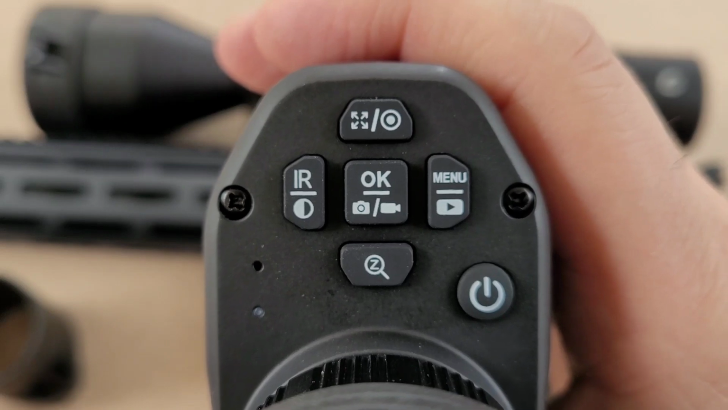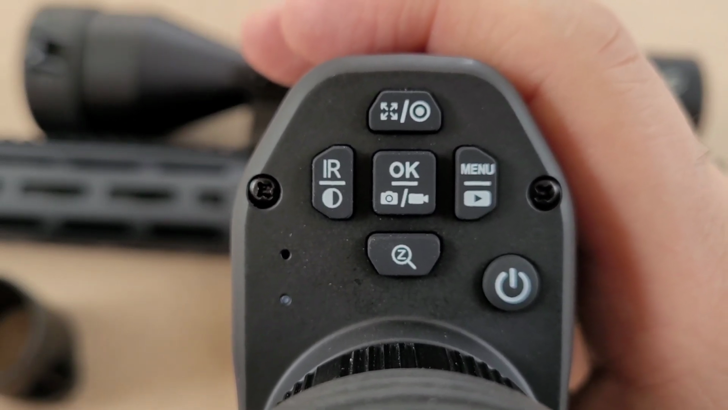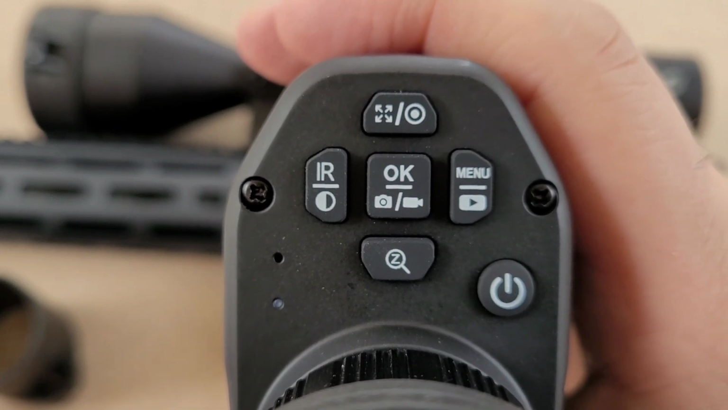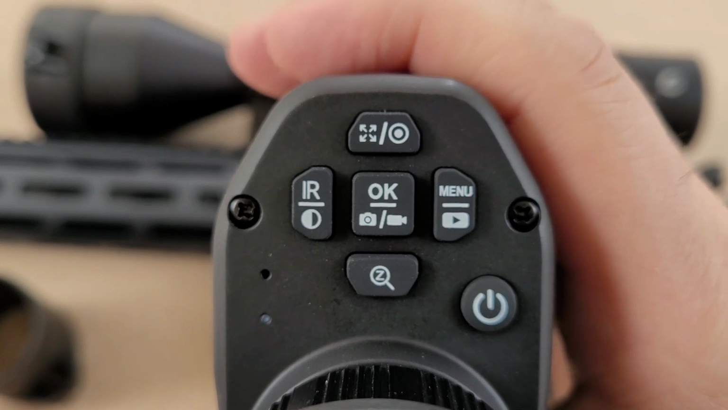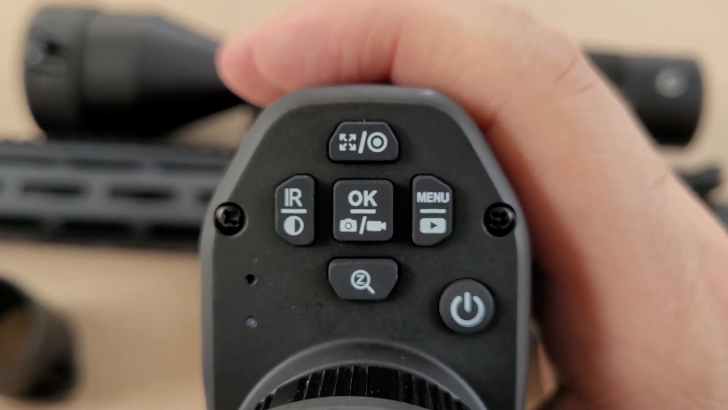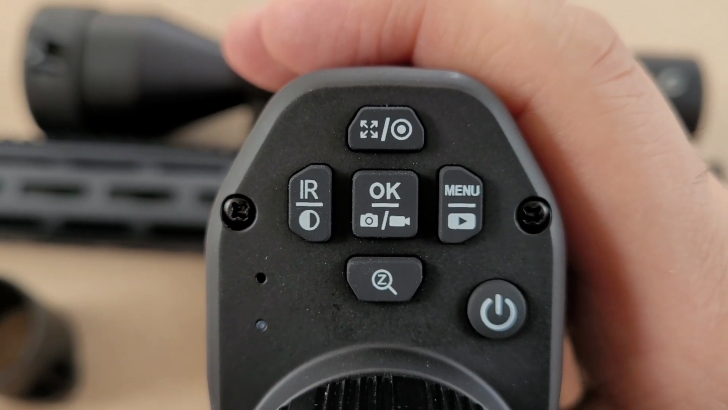One of the main problems that I have with these buttons and the way it's set up is it's not very intuitive. You have a middle button and the north, east, south, and west, and at nighttime when you're trying to use the controls, it's not very intuitive, so you really have to remember what each one is. Otherwise, you have to get some kind of light source out to be able to look and see what the buttons are.